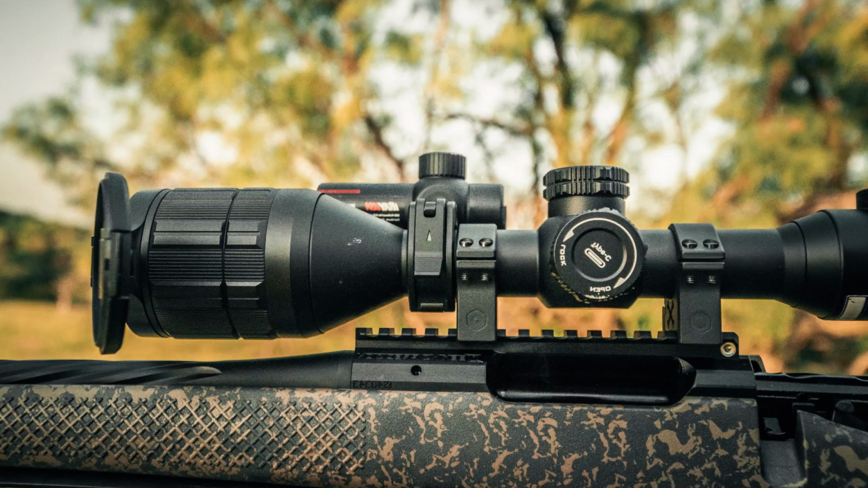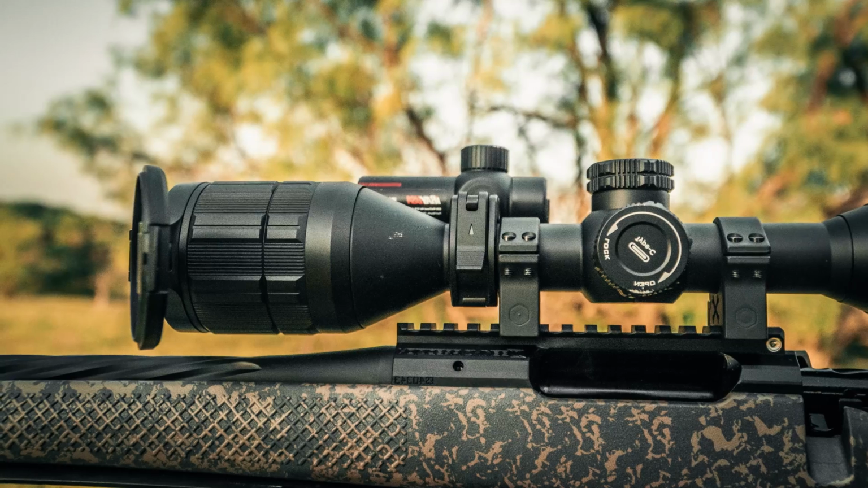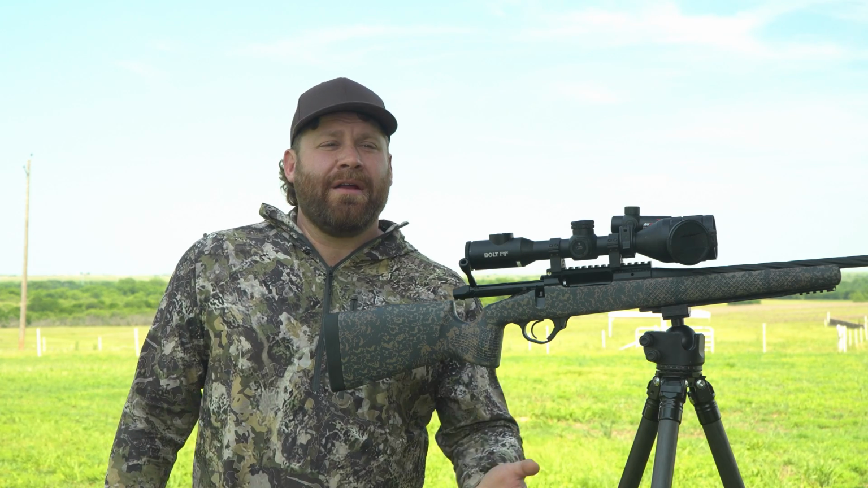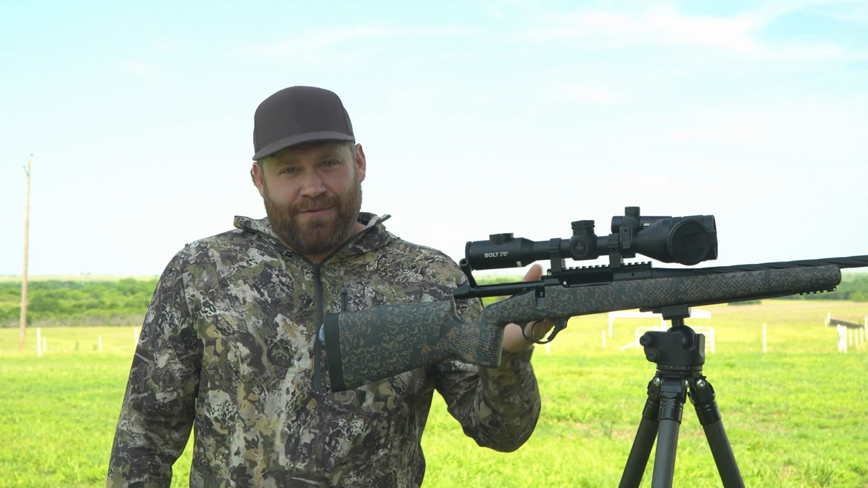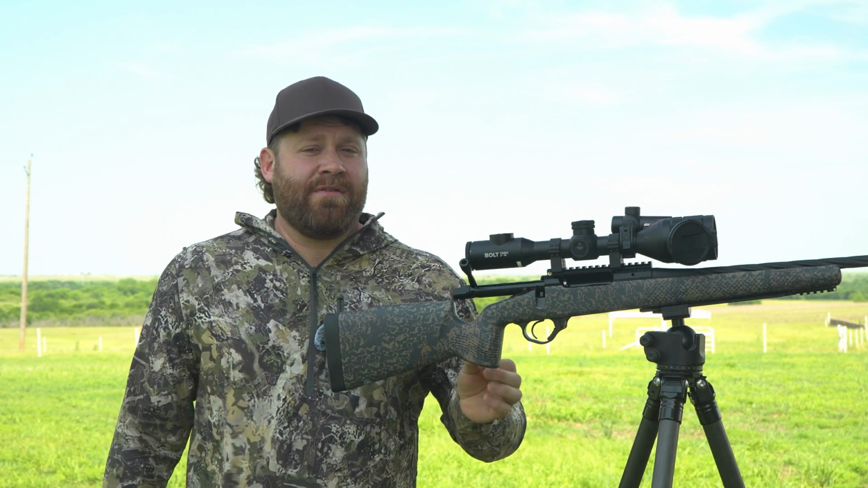So pretty impressive set of features from that perspective. So the detection range, that's something that gets thrown around a lot. Everybody advertises the detection range. Nobody really knows what they're talking about. You can take a pretty cheap thermal and see a jet in the sky at 30,000 feet. So who knows what detection range is. This is advertised at 2,700.